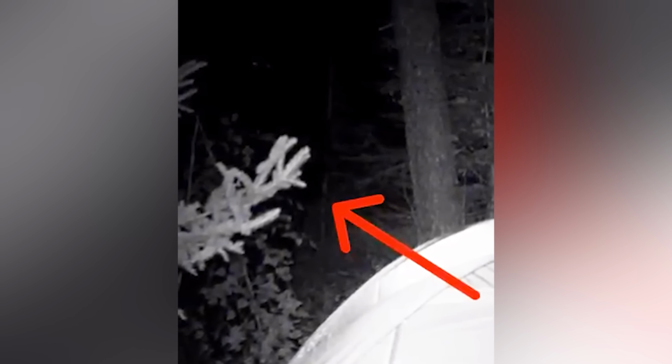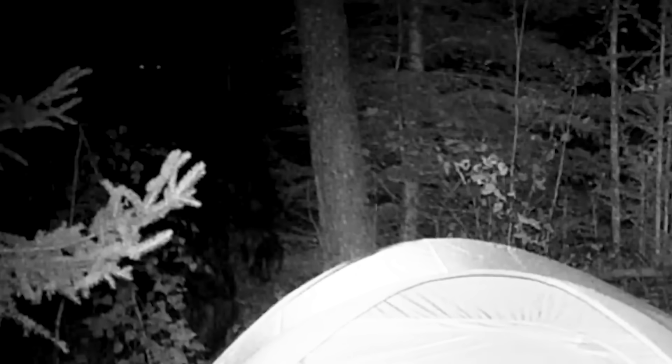Something was lurking behind this person's tent, and it wasn't a deer. By the looks of it, it wasn't even a bear. But first we see a pair of glowing eyes against the pitch black dark of the forest. Notice how high off the ground they are. Whatever this thing is, it's tall.